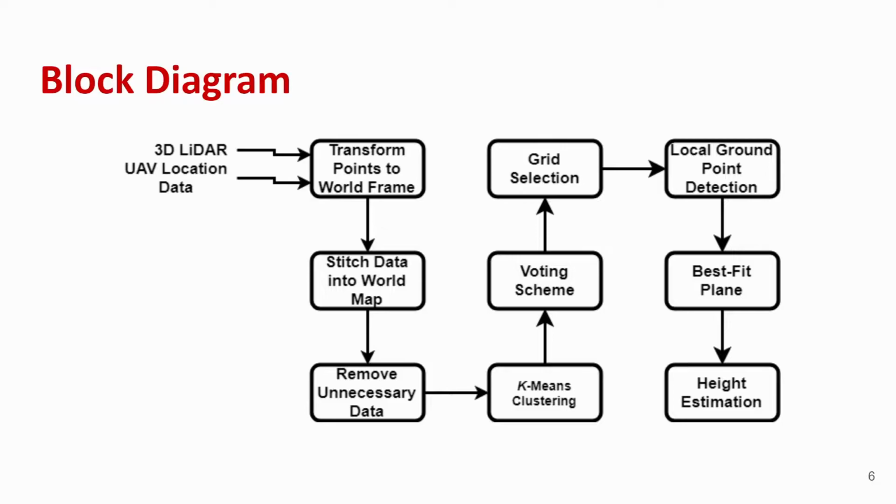Here, we highlight the block diagram of our algorithm. Each step will be discussed in more detail. However, here is a quick overview. The algorithm can be broken into 3 main stages: map creation, plot detection, and height estimation. We expect the UAV's location information and 3D LiDAR scans as input. Using these, we transform all of the LiDAR's points from a reference of the LiDAR to a reference of the world. Next, successive LiDAR scans are stitched together to create the world map. We then remove any unnecessary data, such as points that are outside of the farm.